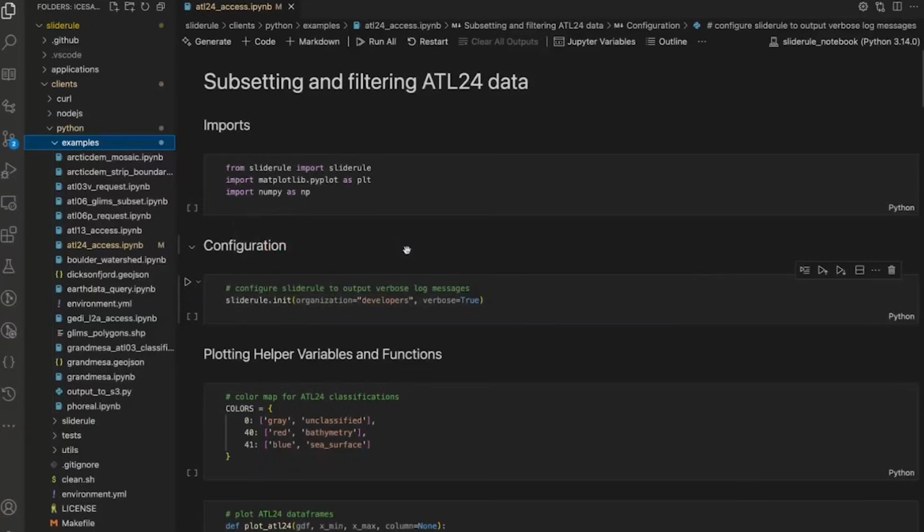So I've checked out the repository and I've opened it up in VS Code. Under the SlideRule repo from GitHub, I go to Clients, Python, Examples. Then under the examples, you'll find this notebook that I'm going to walk through right here. I've set this all up, so I'm just going to run through it.